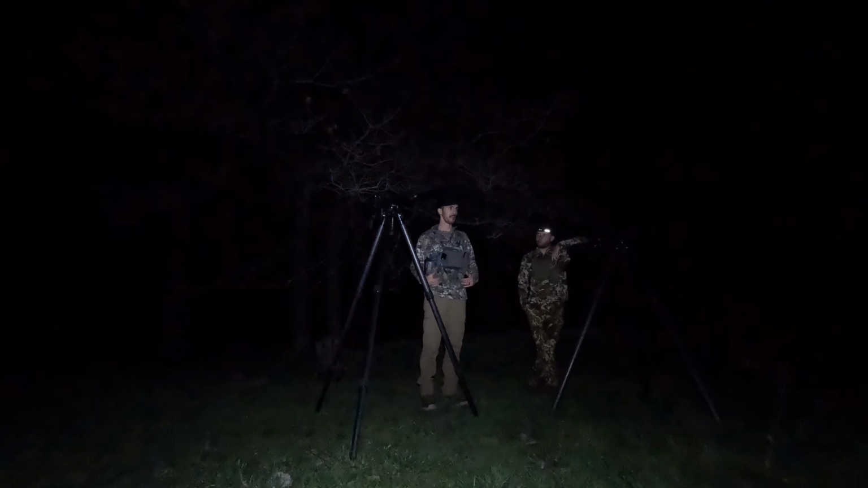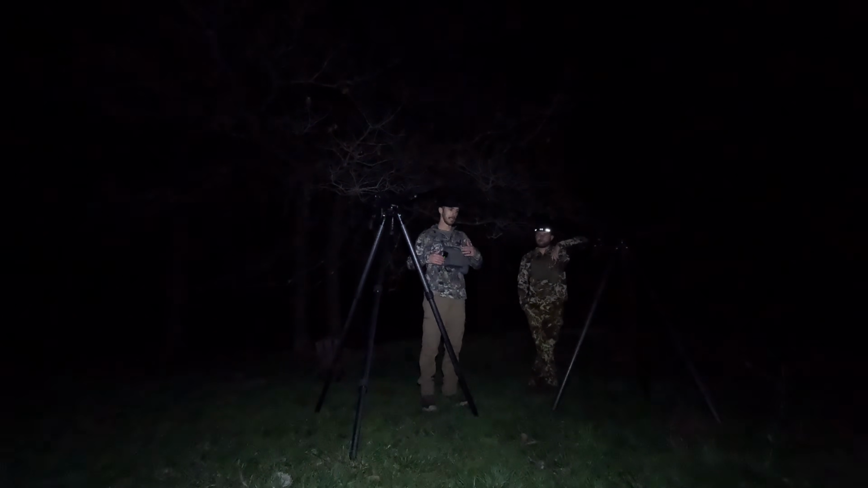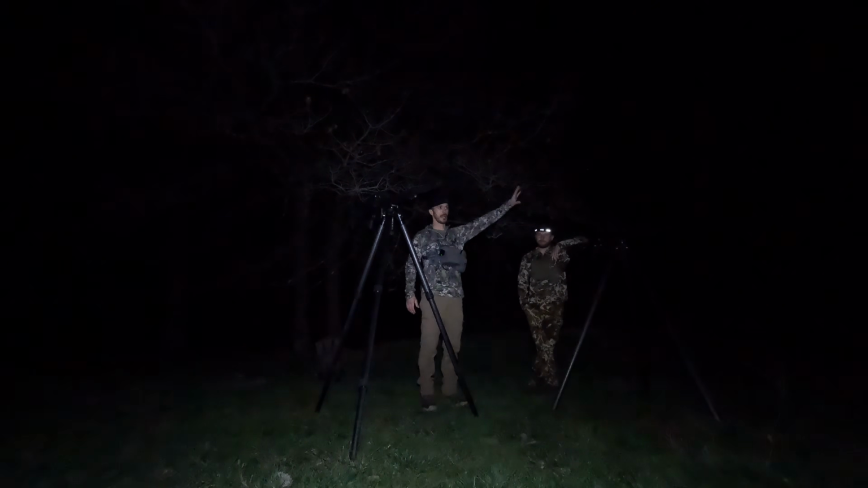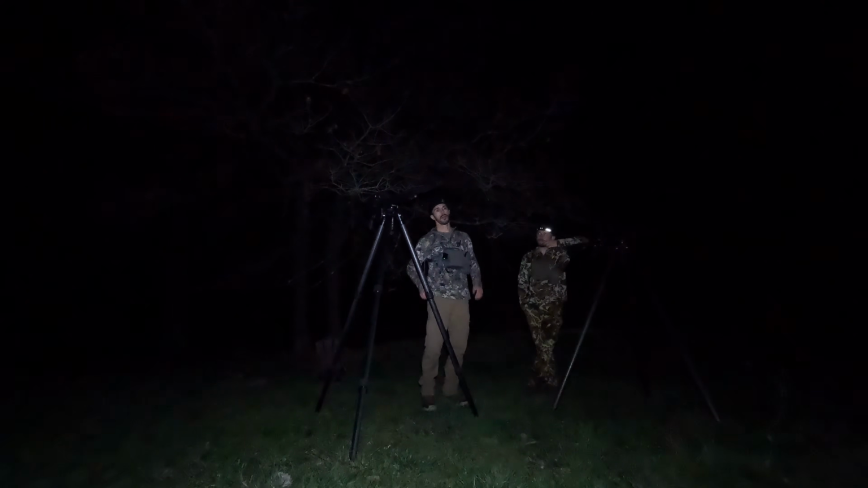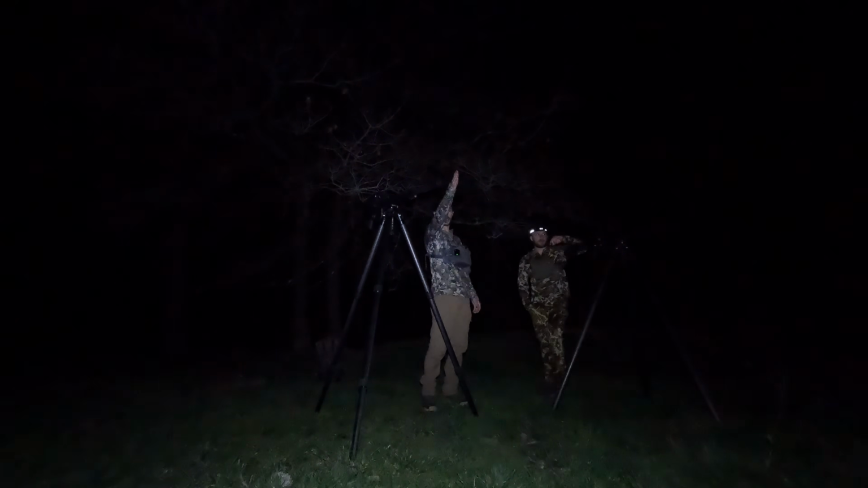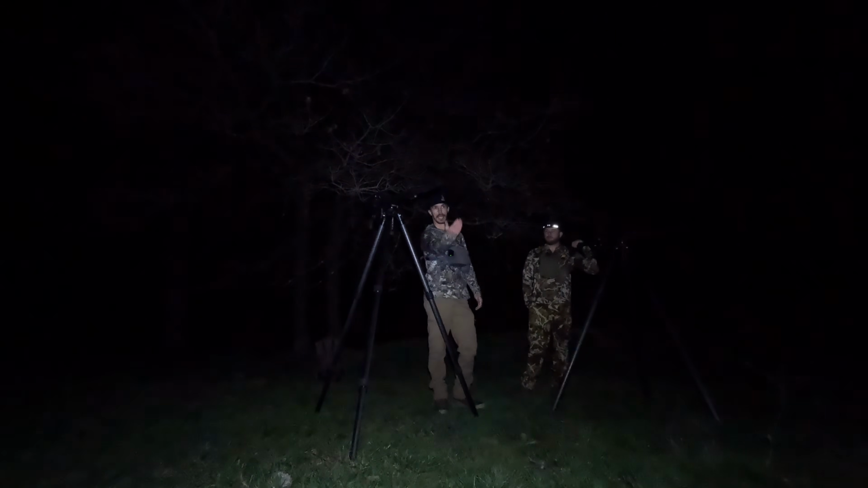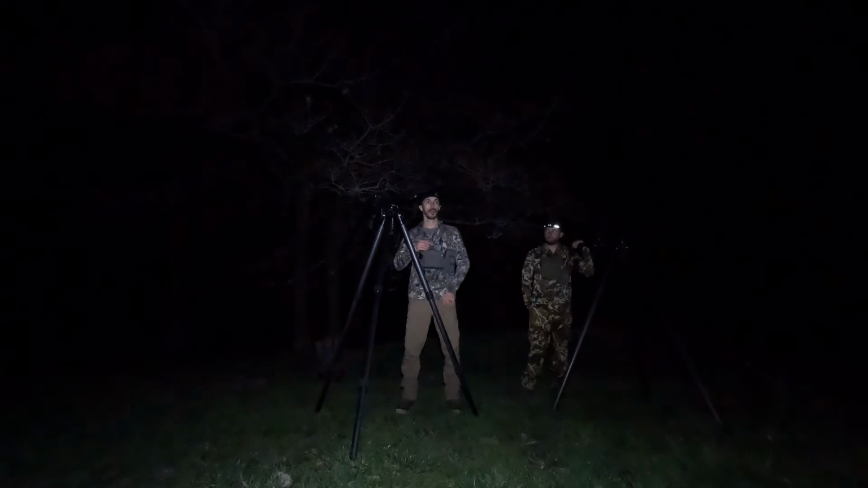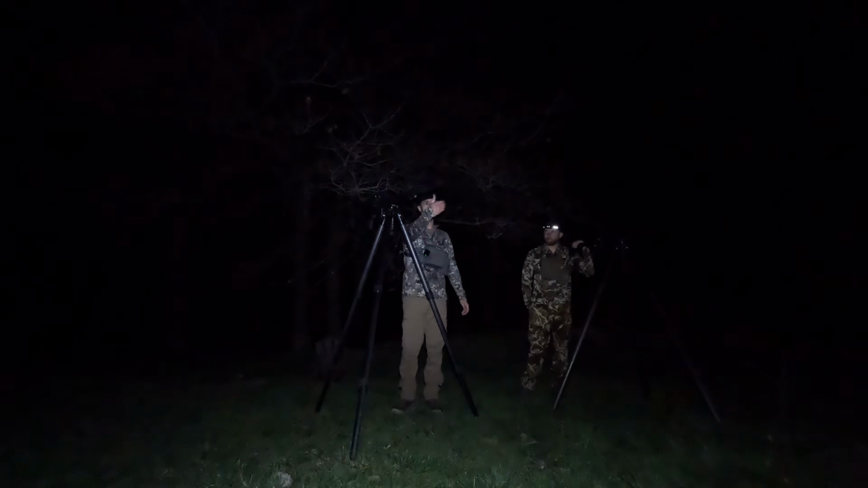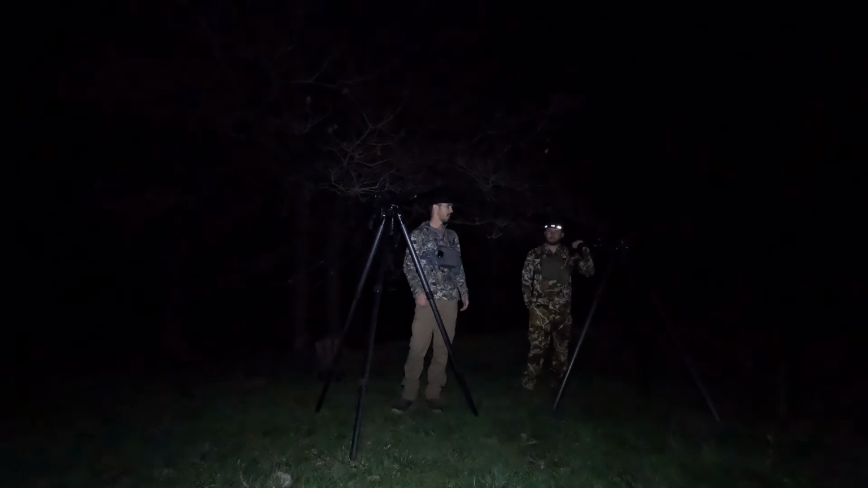It's all about your movement and how you place the call, to help keep the eyes and the sound off yourself. If you always throw the call out in front of you, and the coyotes normally come from in front of you, you're not helping yourself, because that coyote's going to come straight in with the call between you. If you're like, oh, there he is, and you get behind the gun and he sees movement because he's coming right at you, you may have busted yourself.